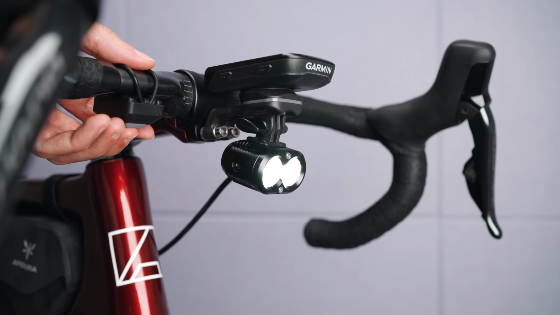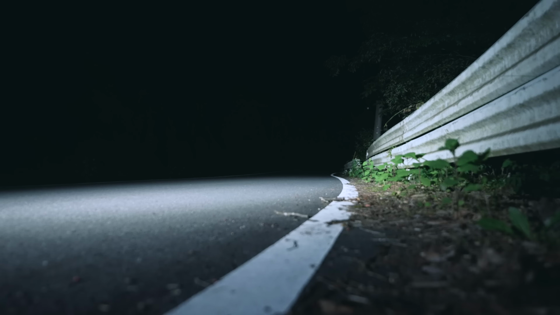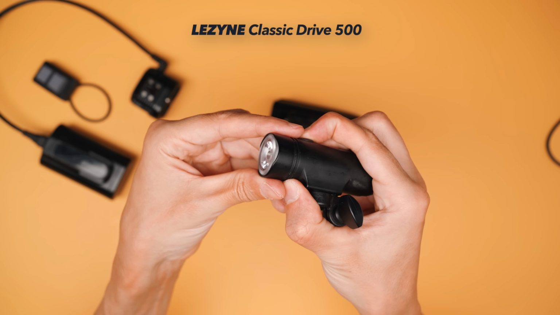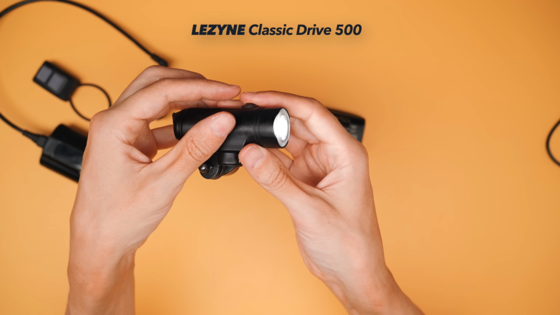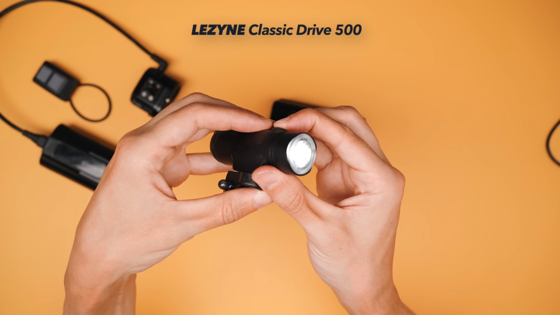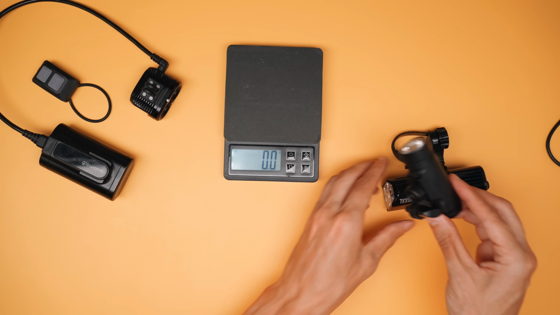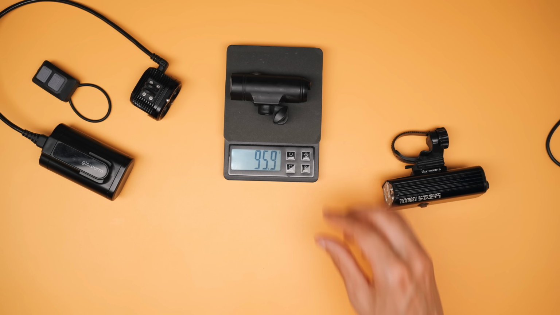Now, this is obviously not my every ride light. It's just for those rides when I know I'll be having fun, proper fun in the dark. My go-to just in case light is the Lezyne Classic Drive 500. Very neat, small for the output, and I feel safe knowing I have about 3.5 hours on 200 lumens or up to 8 hours on 100 lumens to get myself home if something unexpected were to happen. And at 95 grams, it's not something I'm worried about having underneath my Garmin mount.